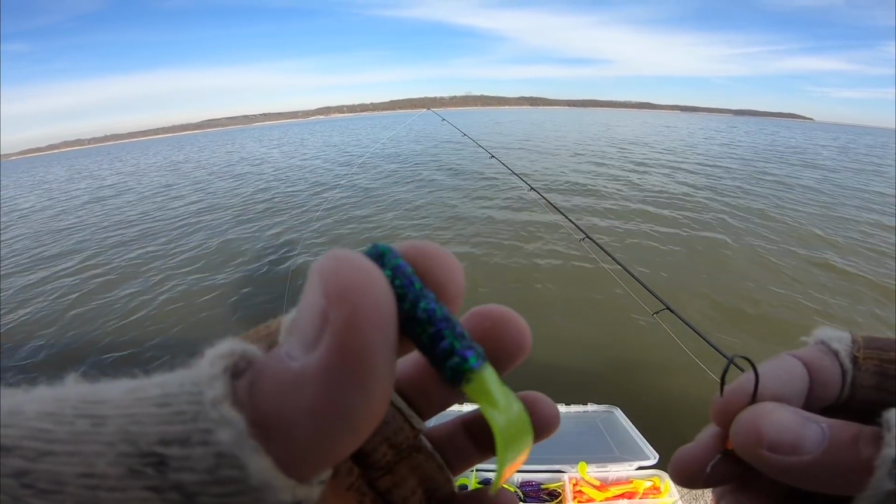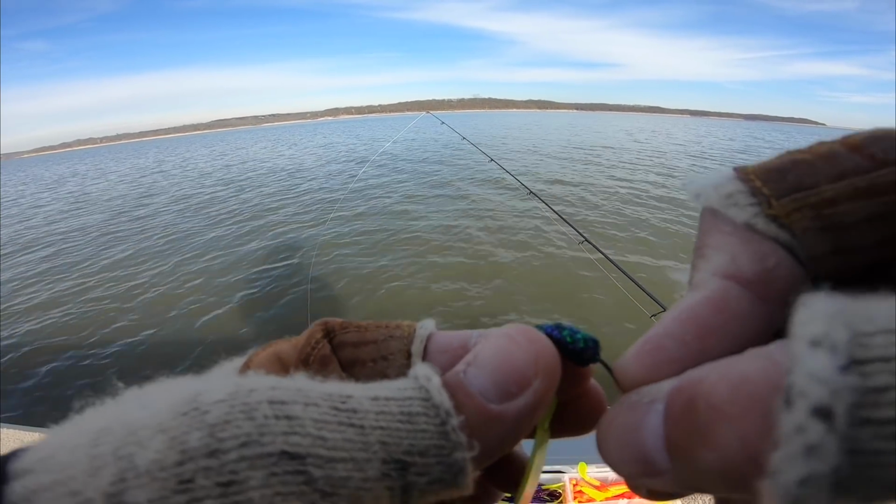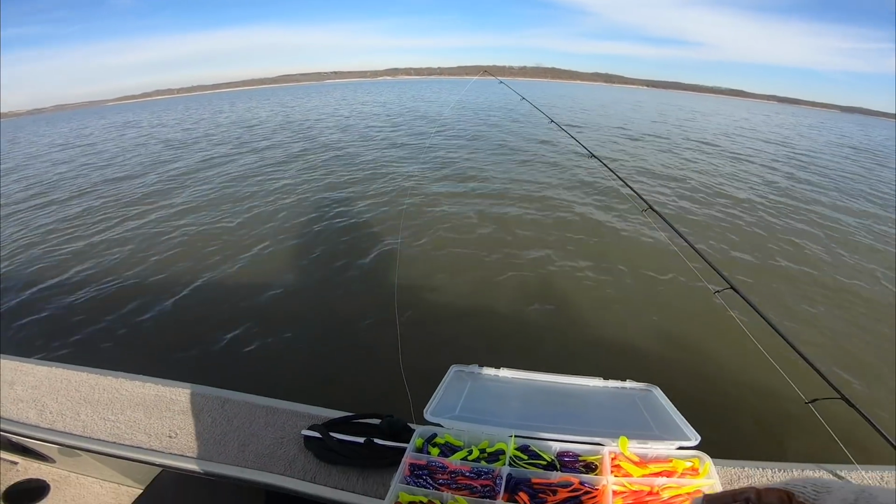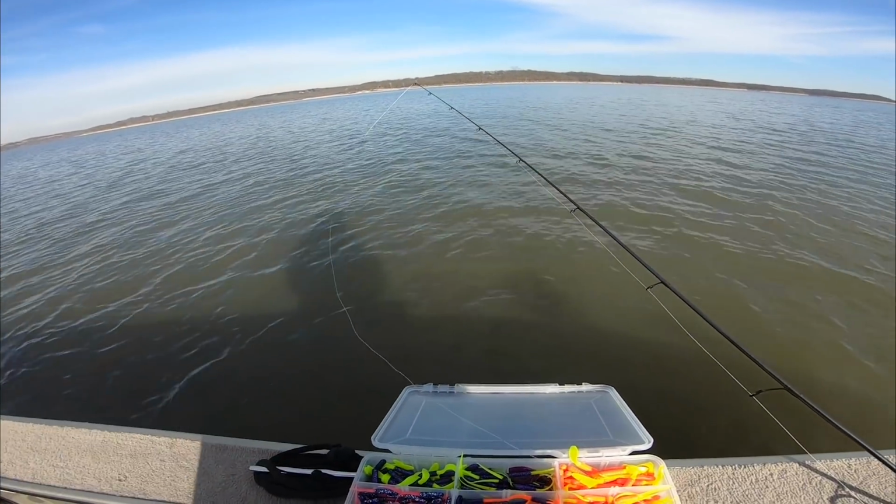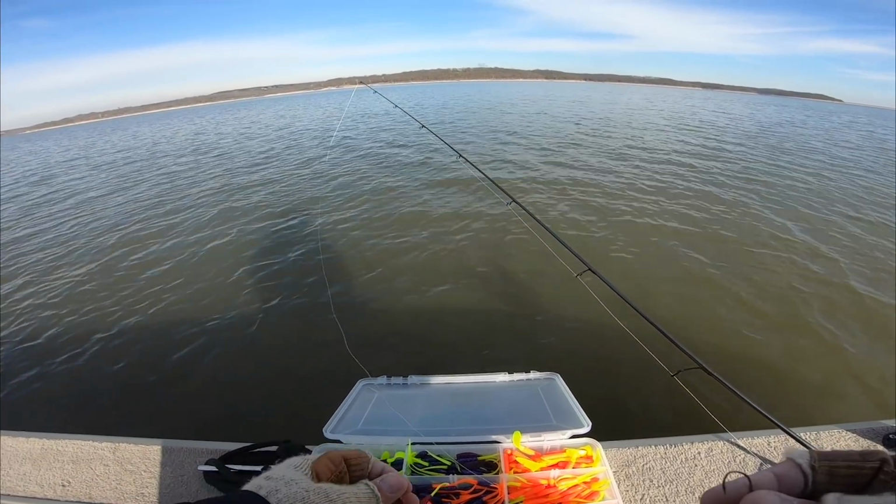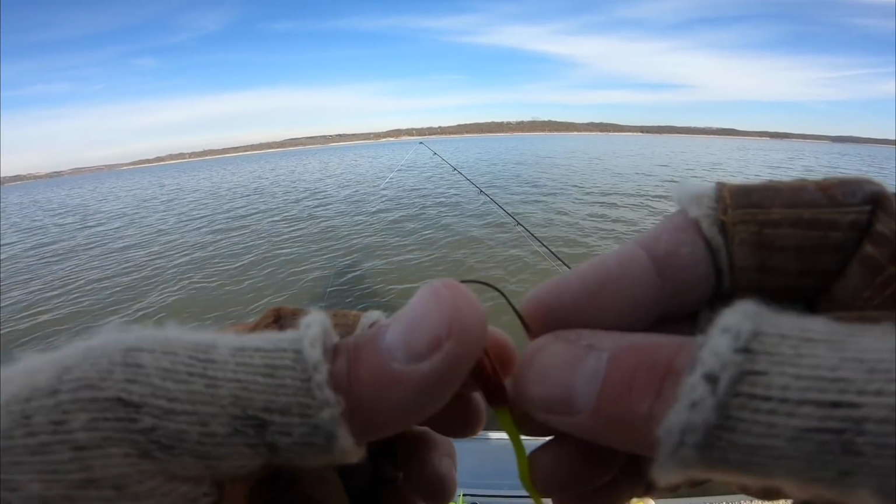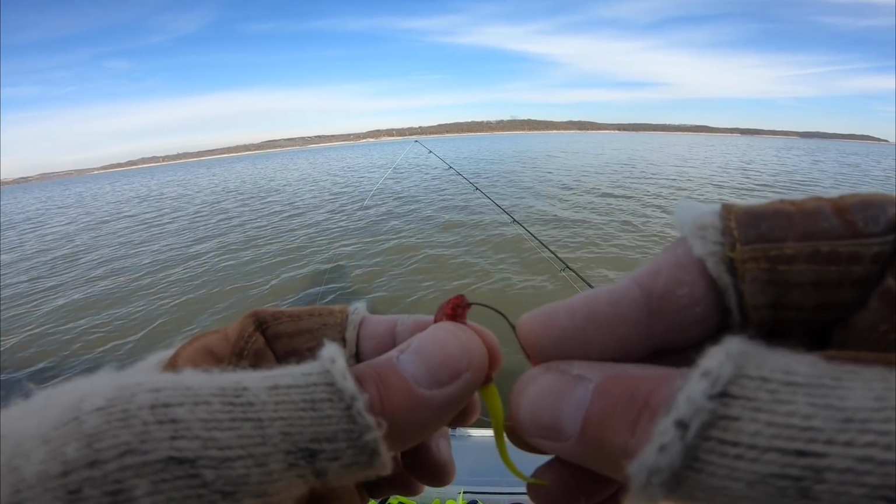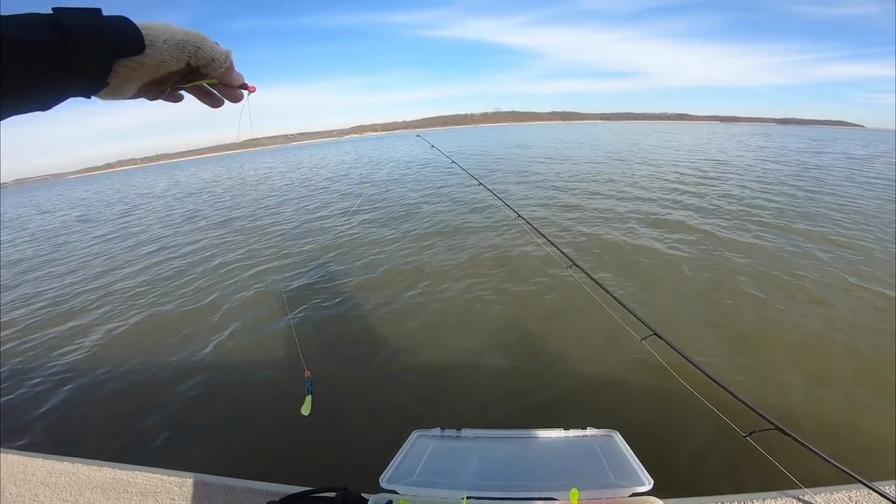It's like a June bug color. It's got some green flakes in there too. Purple and chartreuse is probably one of my favorite colors ever for crappies, especially in the wintertime. The purple's just kind of got more of like a shad. A lot of the shad here in Kansas have like a purple hue to them, so that's kind of where I get that from. But and my other favorite winter color, red and chartreuse, that one's been good for us the past couple days.